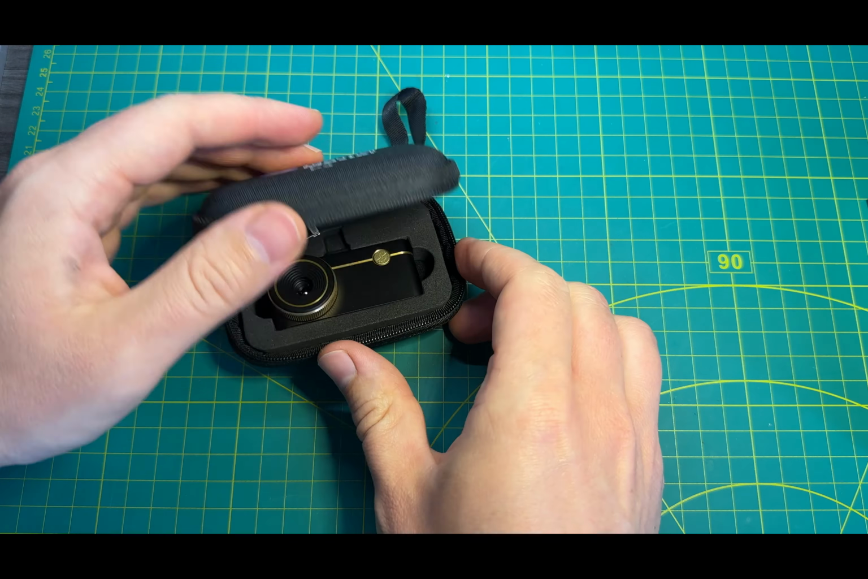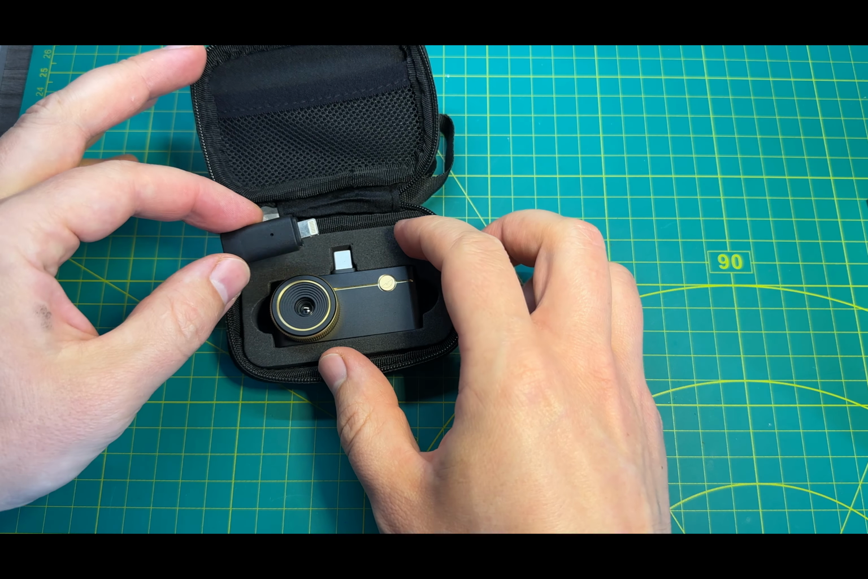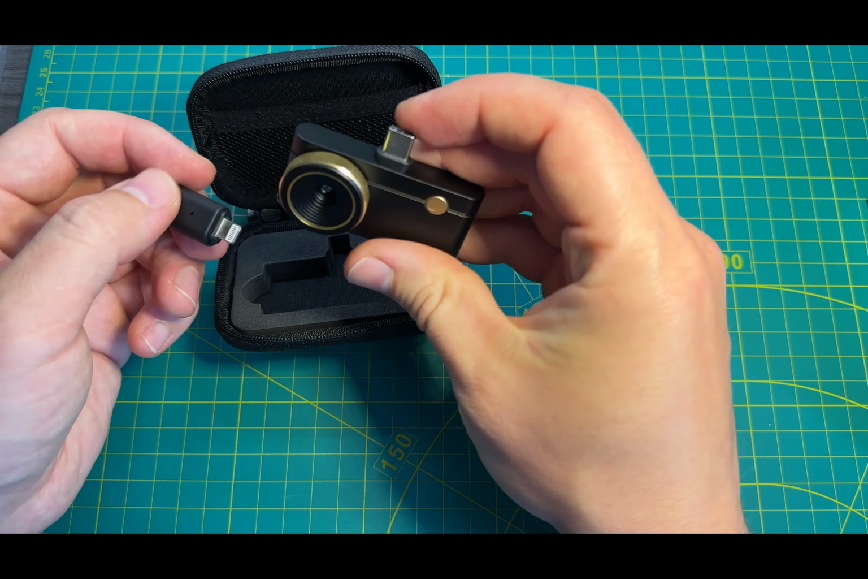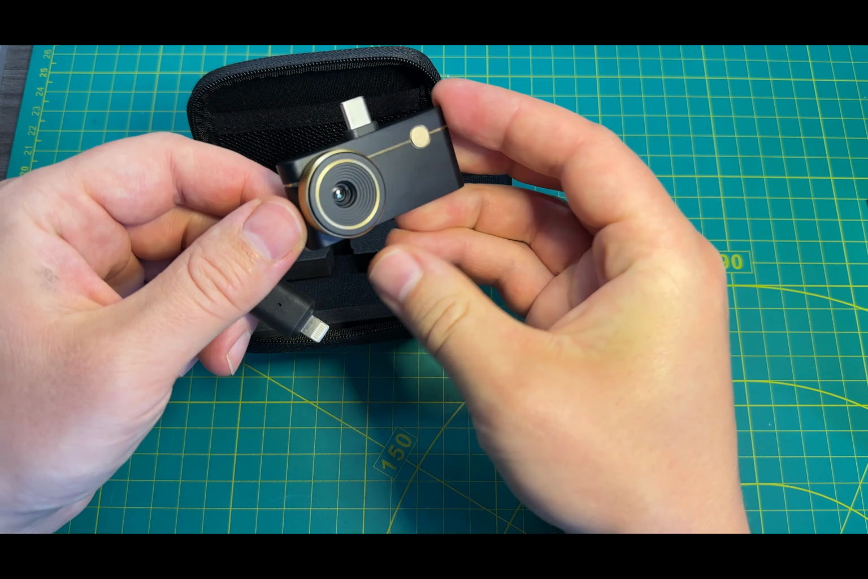Full disclosure, Thermal Master P3 was sent to me for free for a review, but I'm not being paid to say anything nice about it, which is convenient because I wasn't planning to.